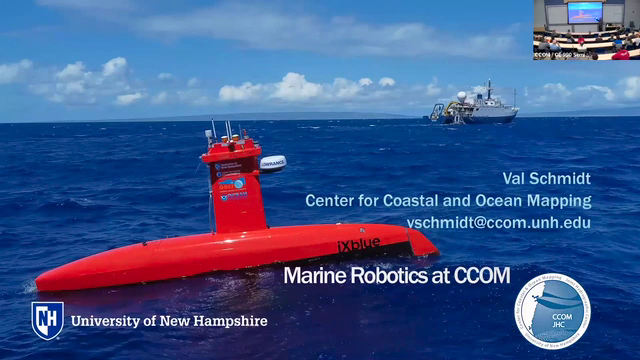We have a marine robotics program at CCOM, but it's different from most computer science robotics programs in the sense that we're not computer scientists for the most part. Roland is our exception, maybe, to the rule. We take these vehicles out to sea and operate them for the purposes of marine science and, often in particular, hydrographic mapping, and figure out the best ways to do that.